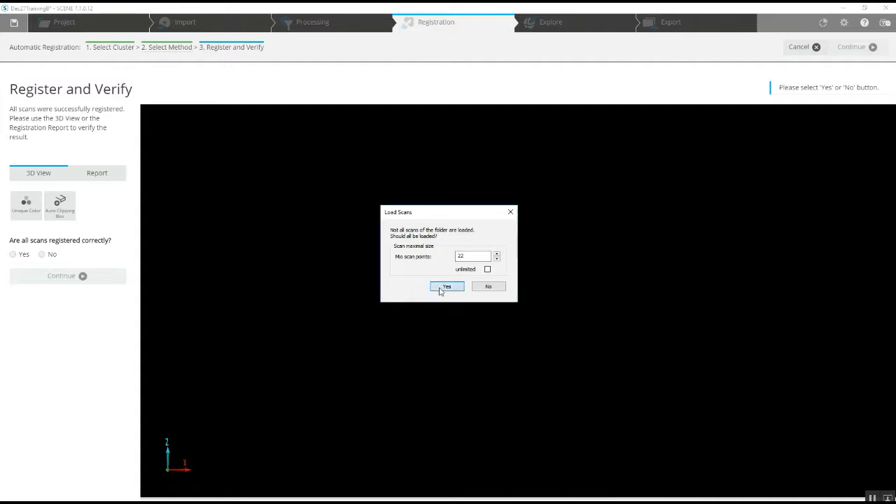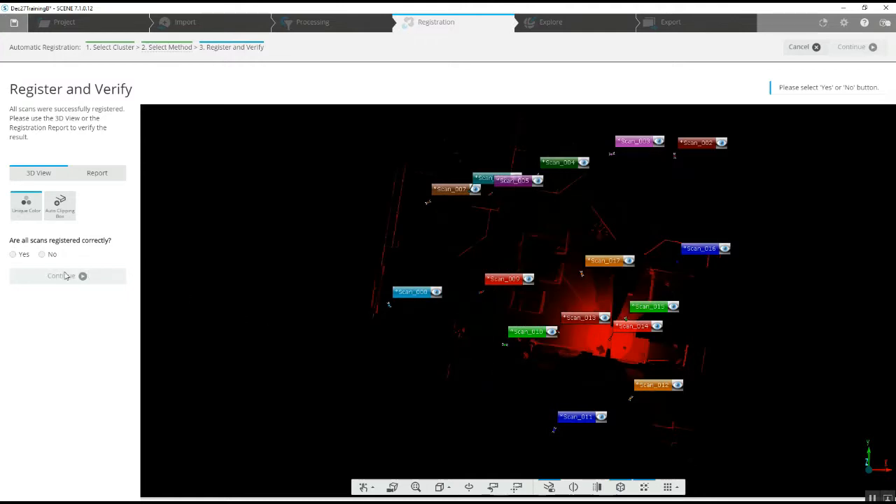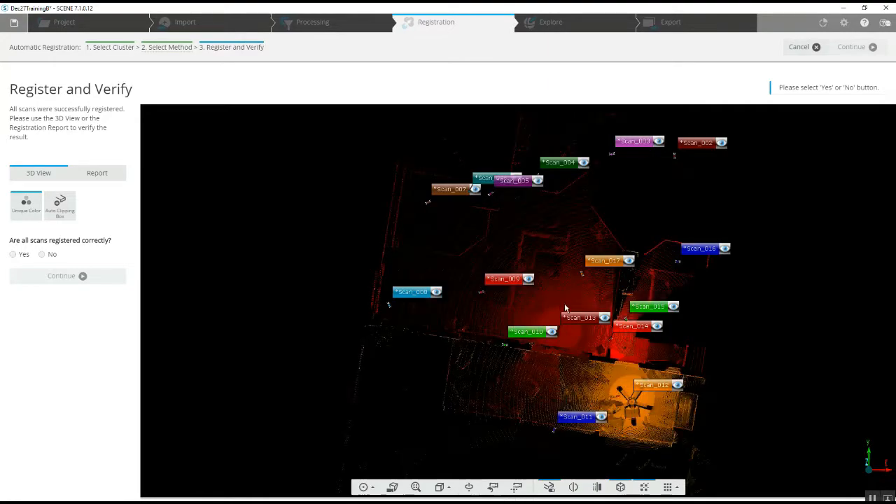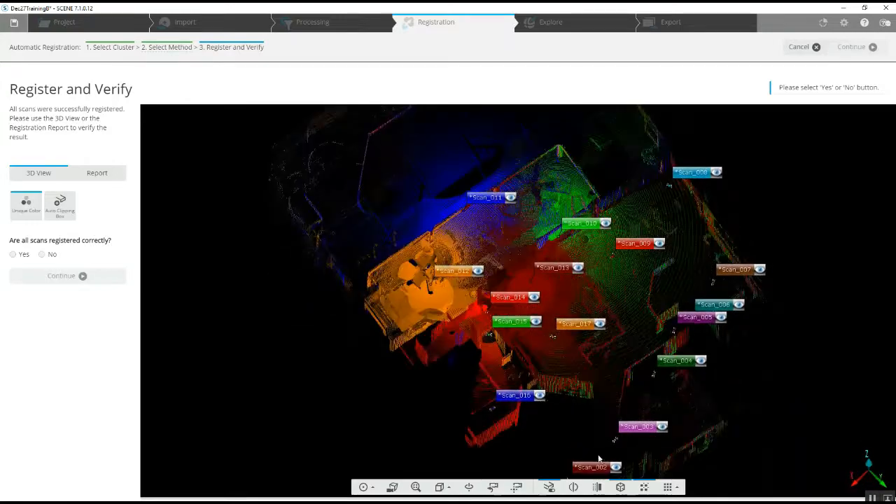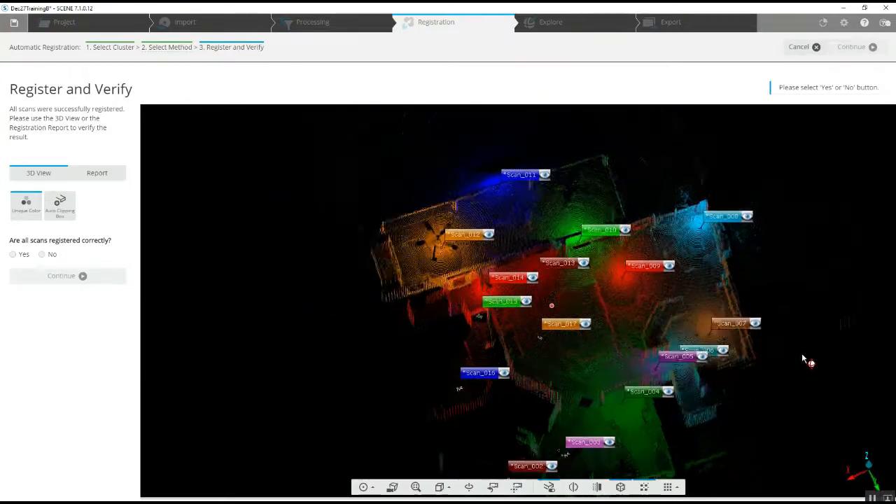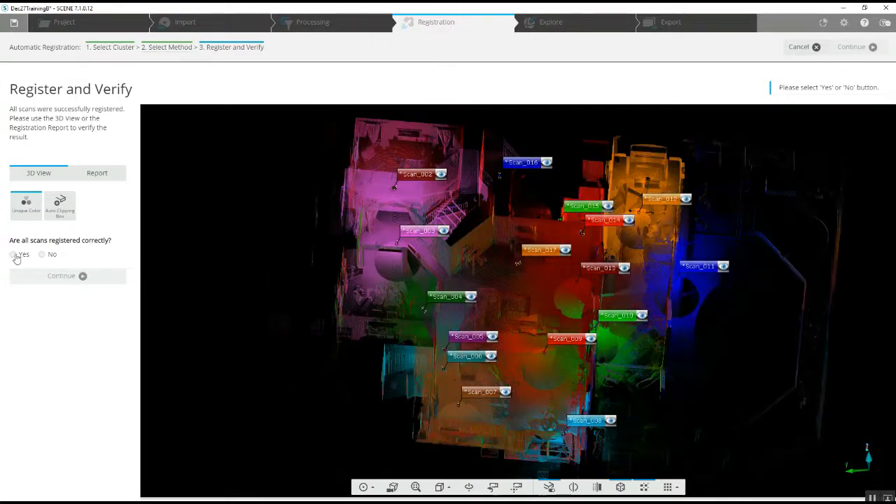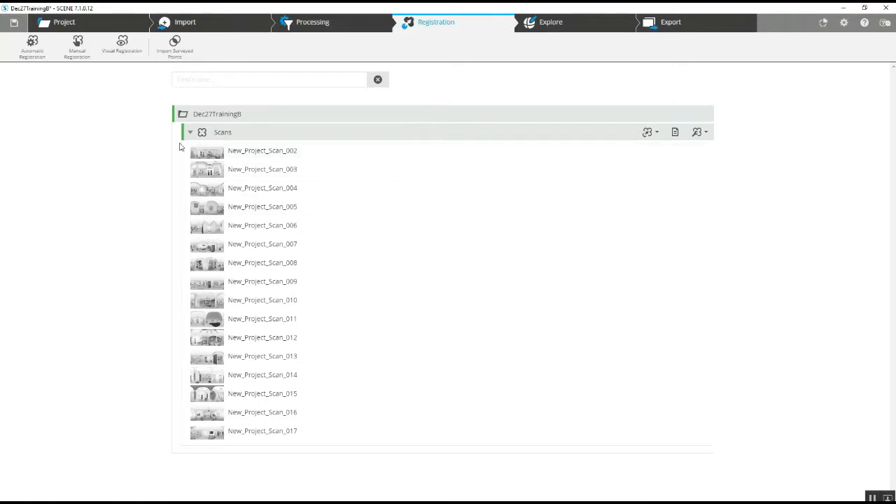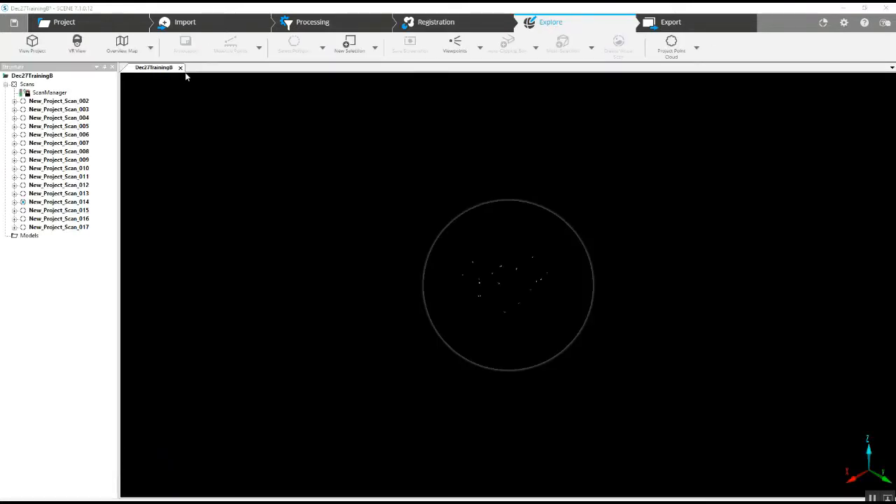Now, we've got a verification screen where it's going to load all of our scans and color code them. We'll take a look just to make sure that everything is where it's supposed to be. All right, looks good. We'll approve it, finish it. We've got one single cluster with all of our scans in it. Close that down. Go to our export page.